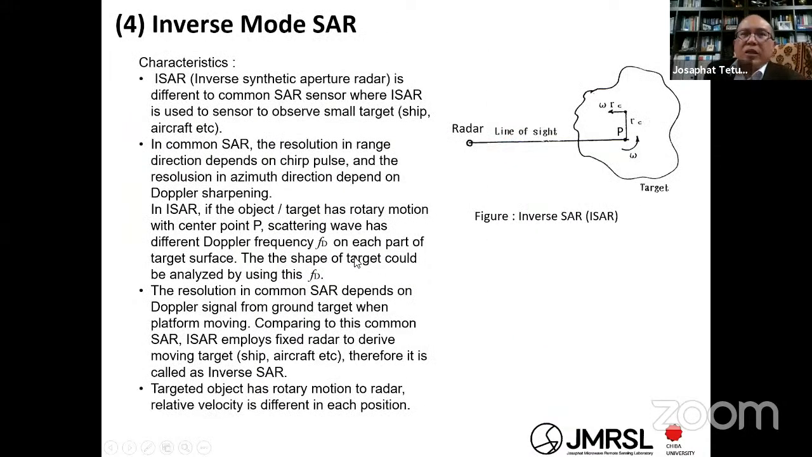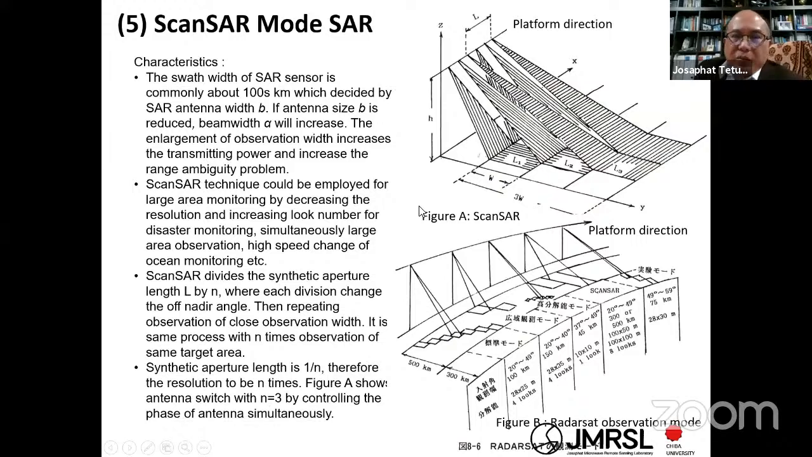And then here the inverse mode: if you want to observe a moving object, like a drone or a ship, you can keep your synthetic aperture radar fixed, and the object moves in front of your radar, and then you can process it to be the inverse SAR, or ISAR. And then ScanSAR.